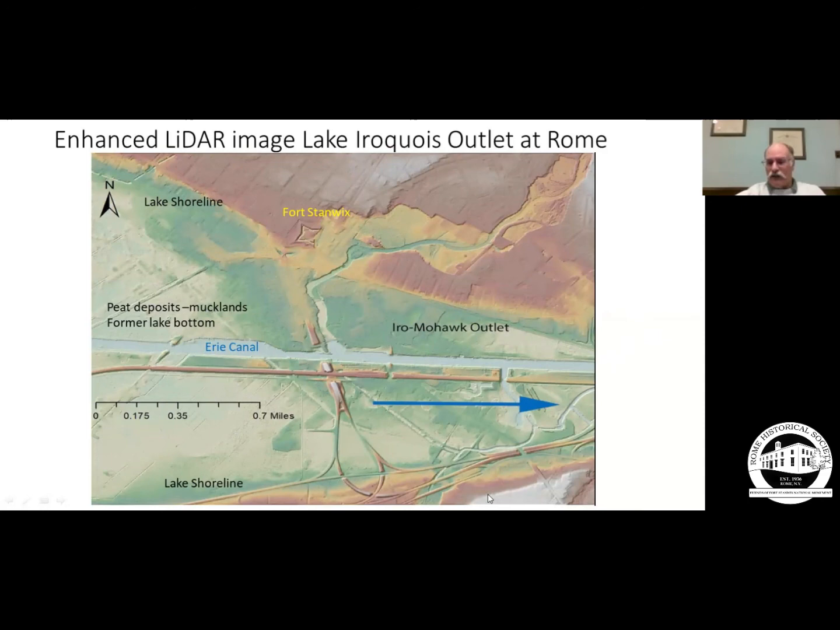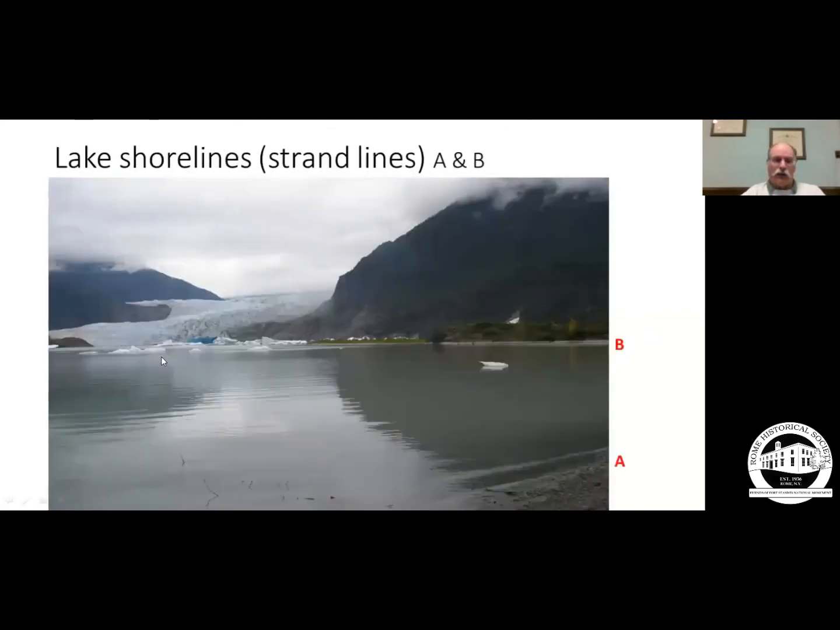So this outlet and these shorelines were right here in this flat area, the peat deposits. That was the muckland from the former lake bottom. And here we see the lake at the end of the Mendenhall Glacier, and this would be the area down where the mucklands are. The outlet would be somewhere over here to the right where the stream drains out into the Mendenhall Creek. And you see these little lines right here formed by the waves.